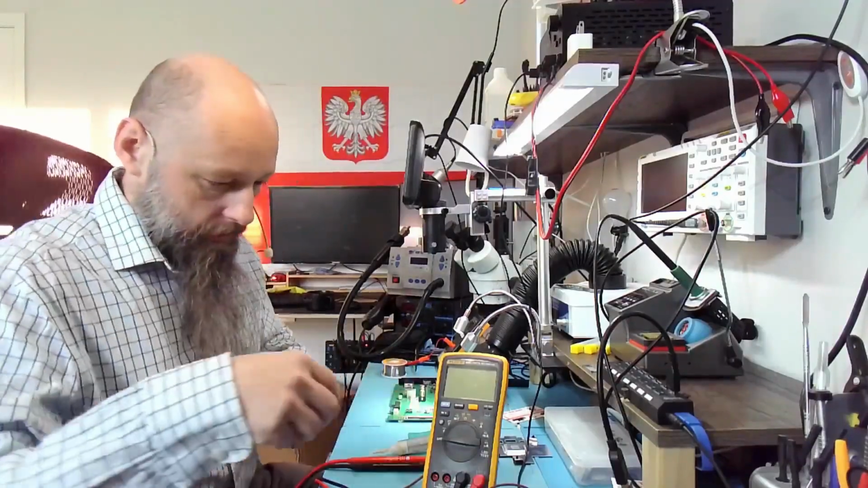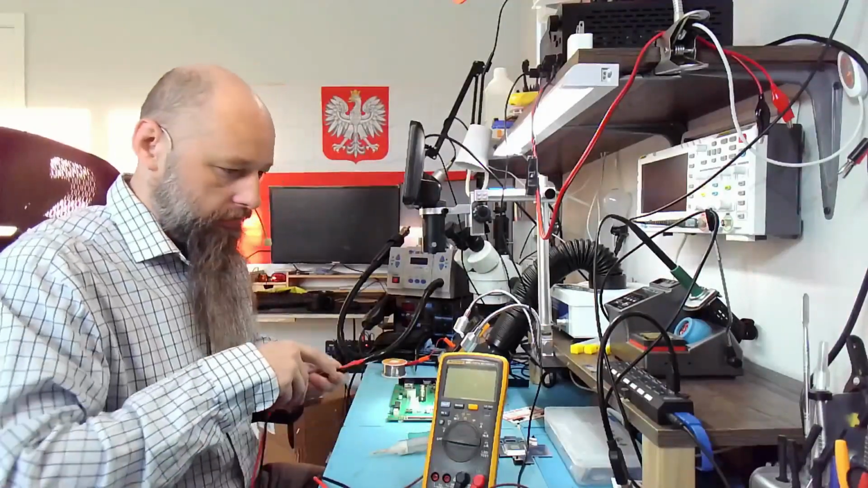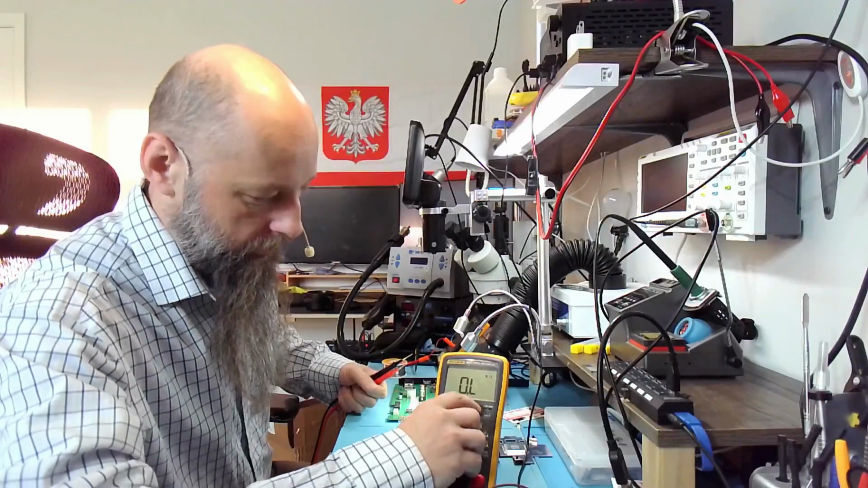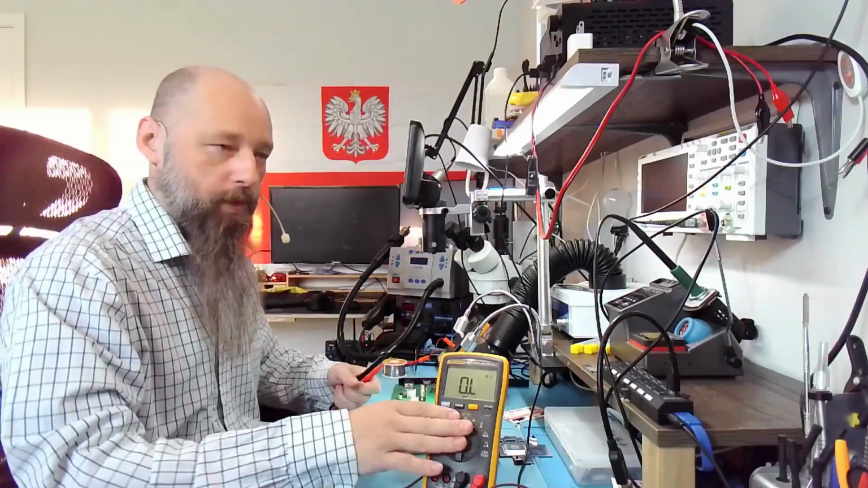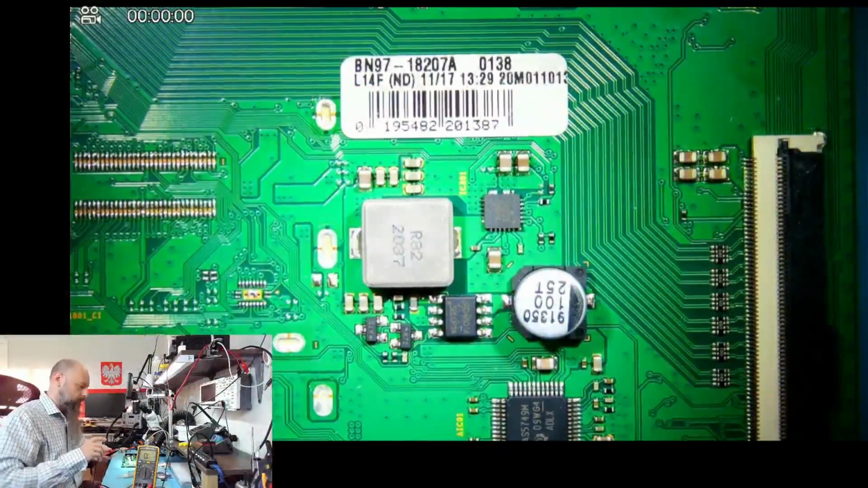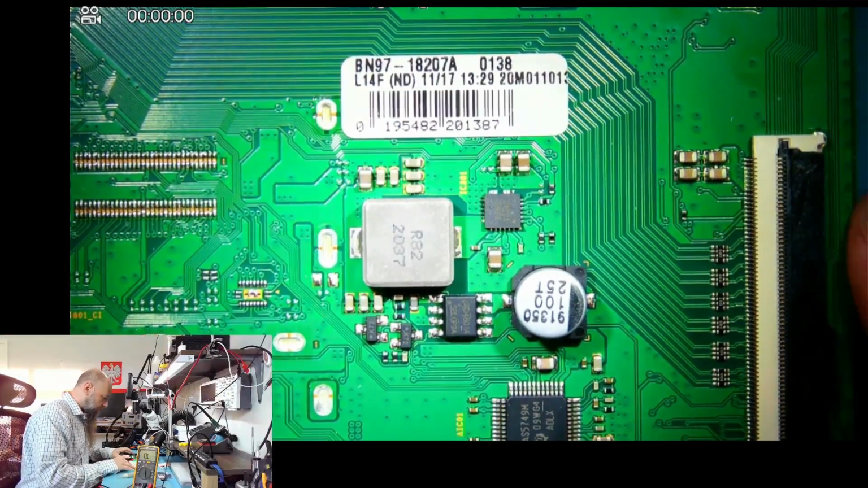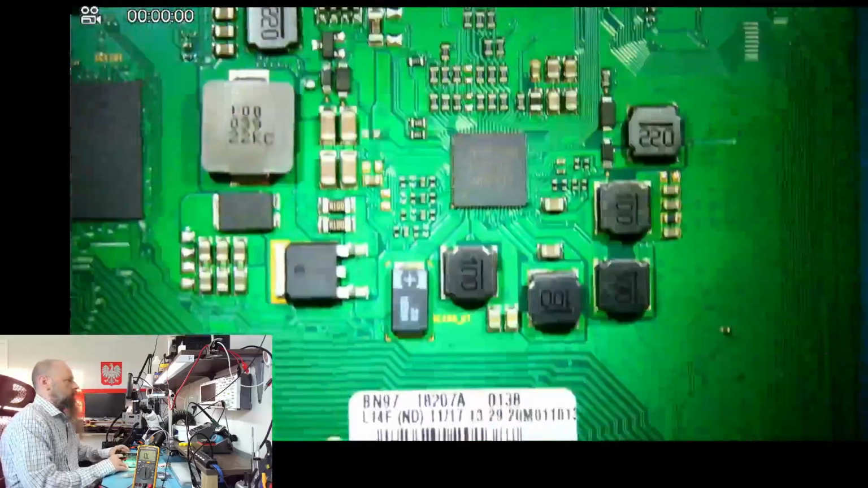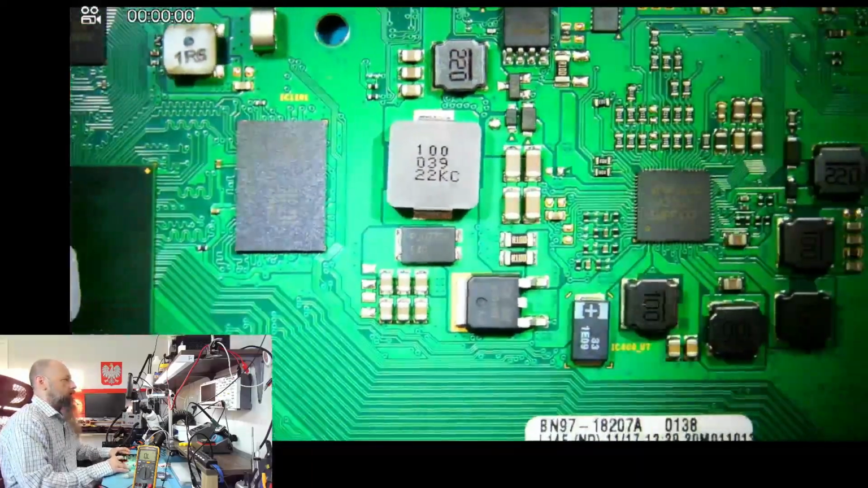And now, after removing it and doing some measurements, I discovered something. Now let's put the meter in the resistance mode. Here is what I was wrong about in the last video, and you can probably immediately see that.